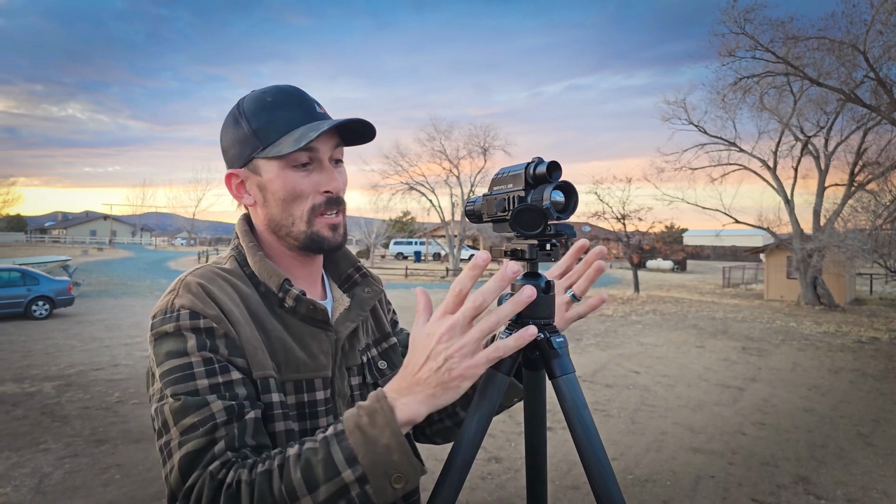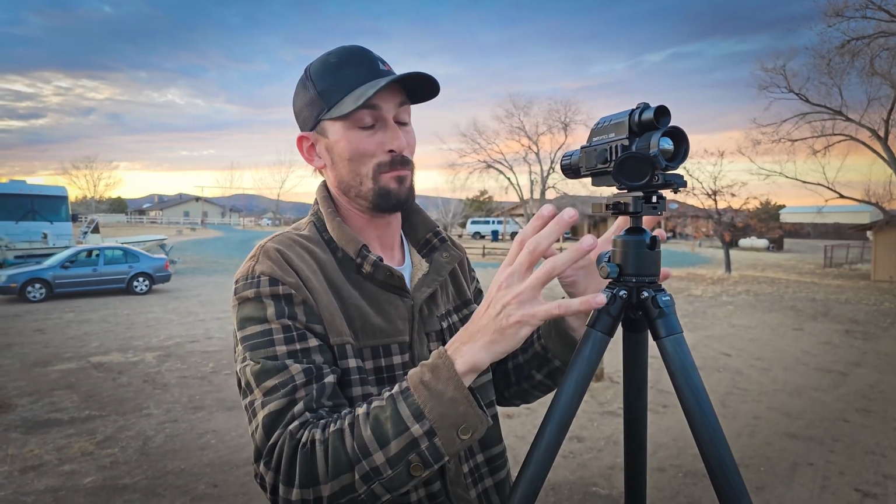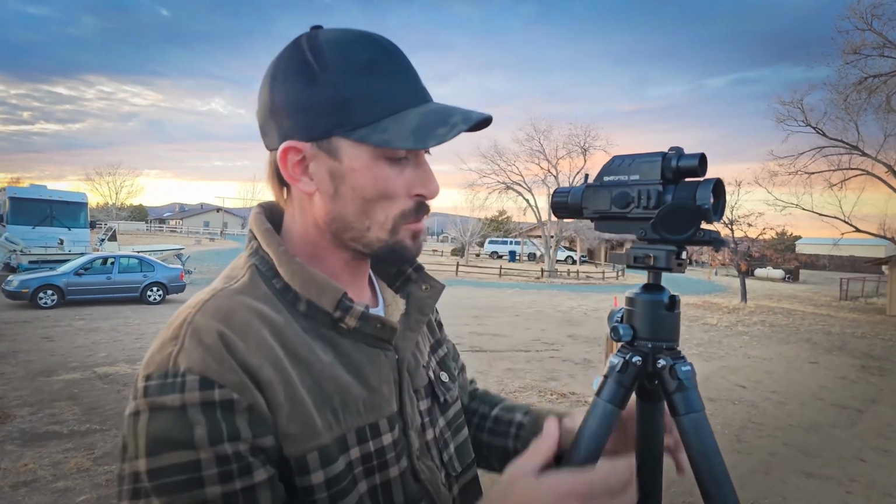So this is the rig that I've set up to be able to get all these different shots I want to get for y'all and not actually have this on a rifle, because that wouldn't necessarily be super safe, right? Just be out here pointing a gun around at all kinds of stuff. In order to get all this wildlife footage and just different shots of what the scope is capable of, I just went ahead and set it up on a tripod like this for y'all.